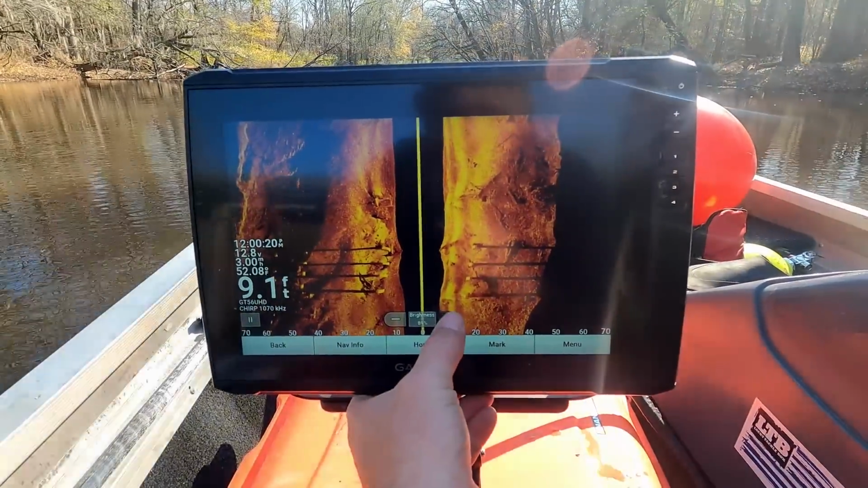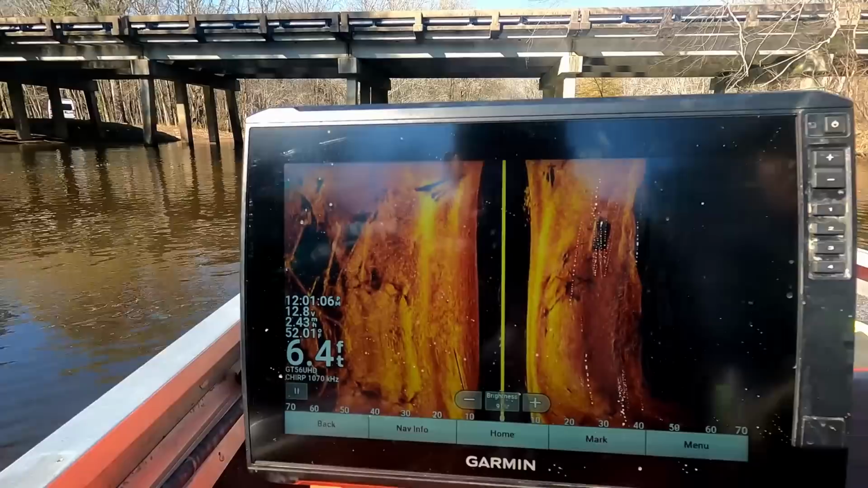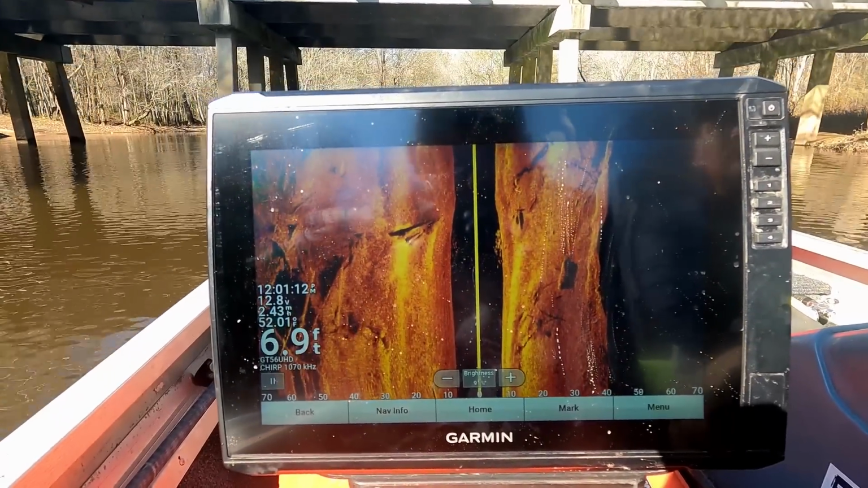See anything? Really nothing yet. Make another pass at it. Yeah, like a big old school of fish. What was that? I don't know. Log.